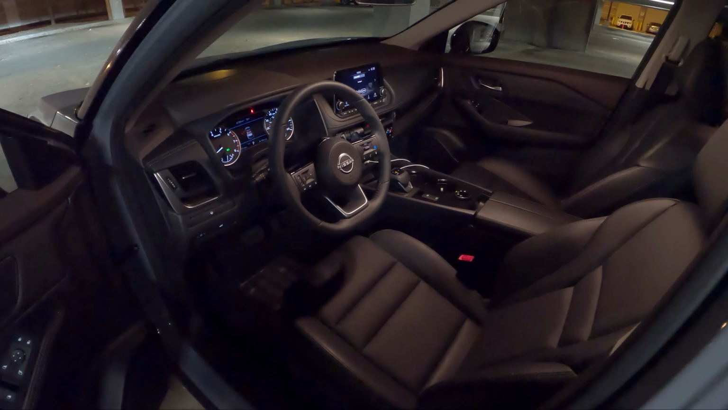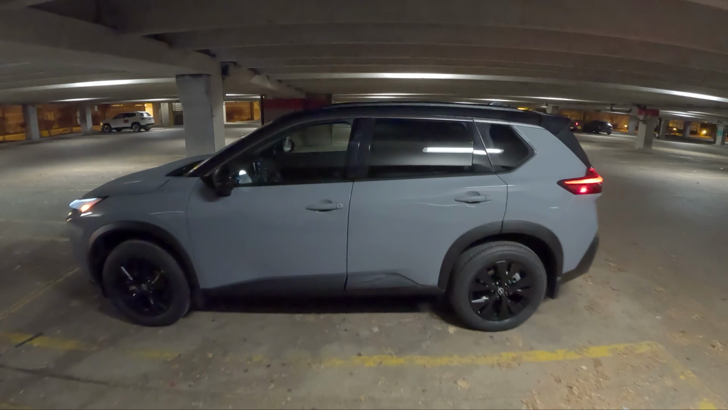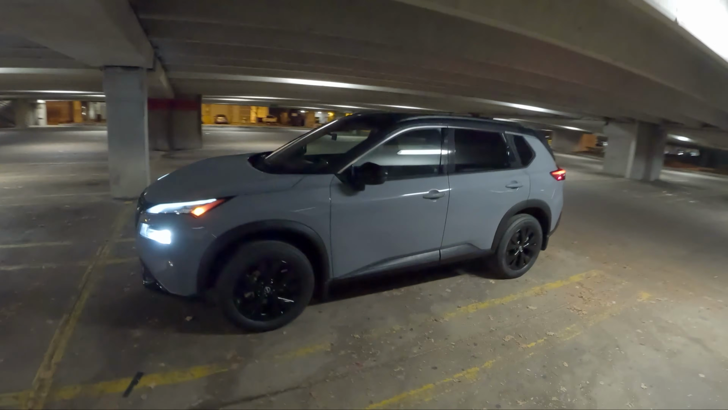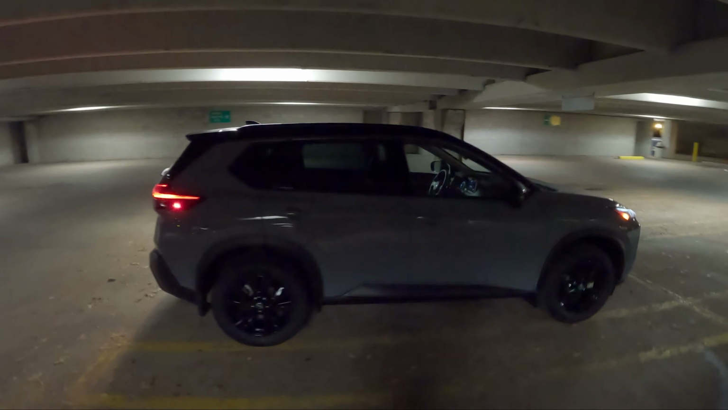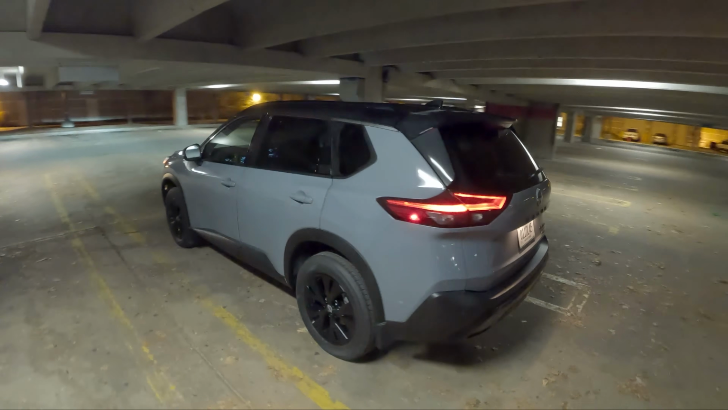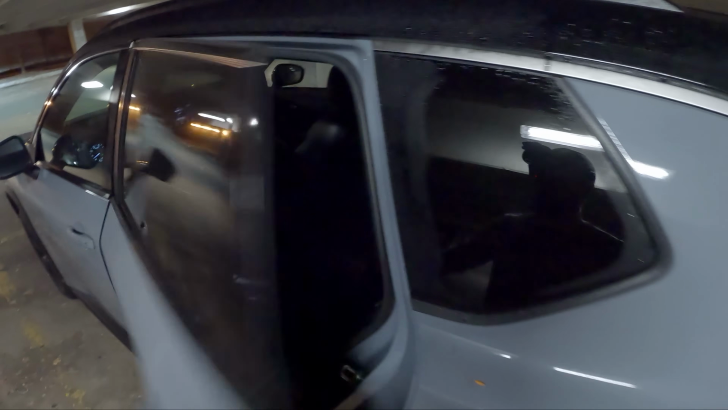Pretty nice looking package. We drove a Nissan Rogue not too long ago, so I wanted to give you guys a POV night drive of this one that we have this week. This Nissan Rogue is painted in Boulder Gray, and the interior is super black. Very fuel efficient, 28 miles to the gallon in the city, 35 on the highway.